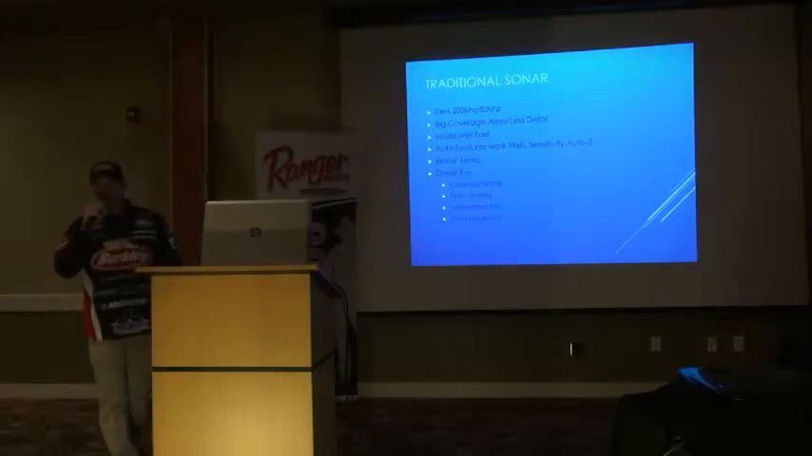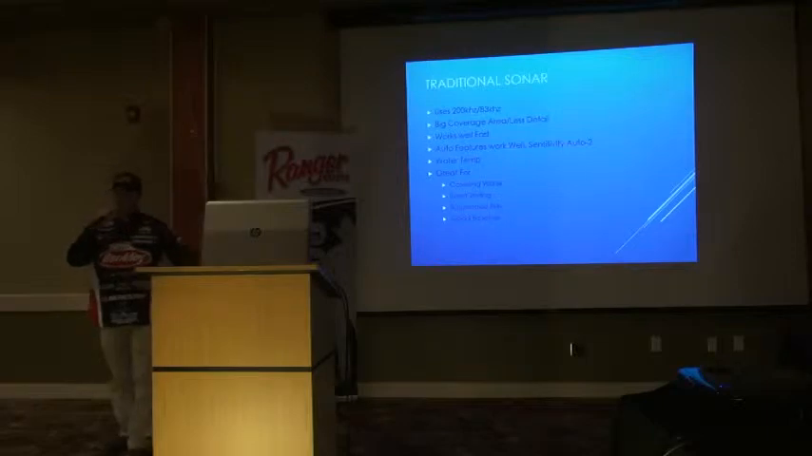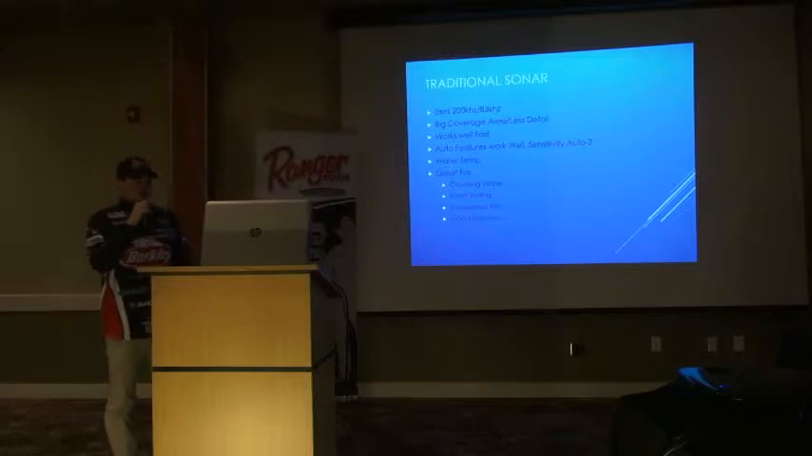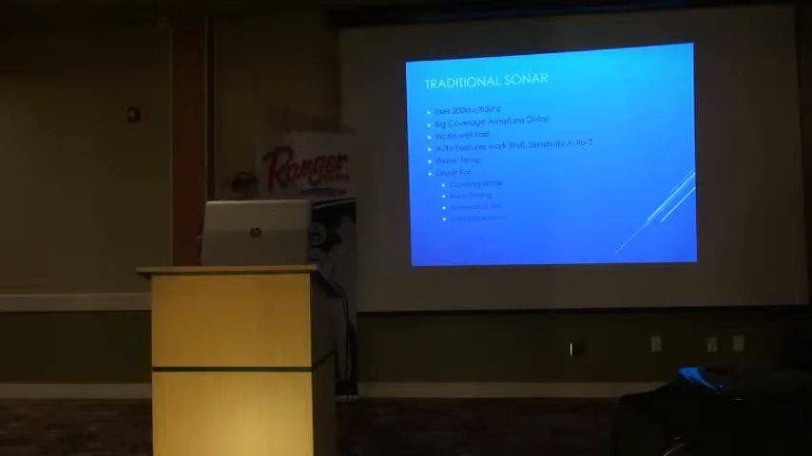I know what a fish looks like at 200 kilohertz because when you go to that 83 kilohertz, that fish is going to be in that cone for a lot longer. So it's going to be a lot more sweeping of an arc than it is with a smaller cone of 200 kilohertz. I have some screenshots that will show a lot of this. So we have a lot bigger coverage with 83 kilohertz, but it has a lot less detail than you would with the 200 kilohertz. And this starts to make a lot more sense when you start talking about structure scan.